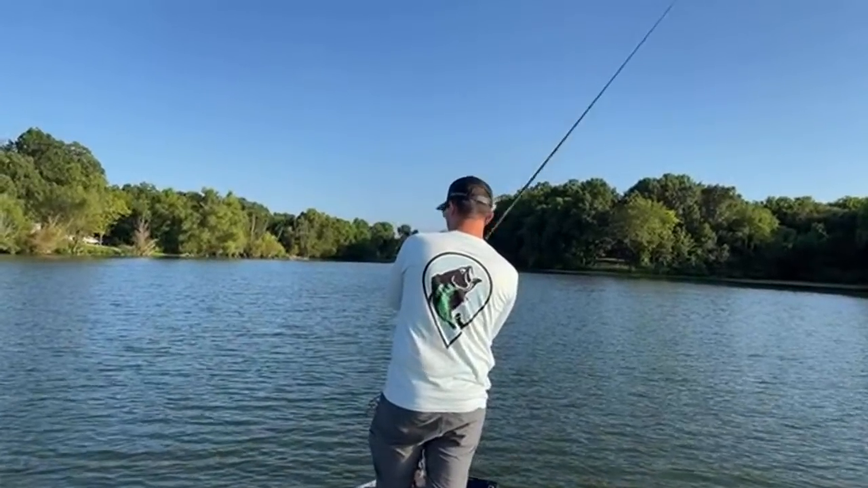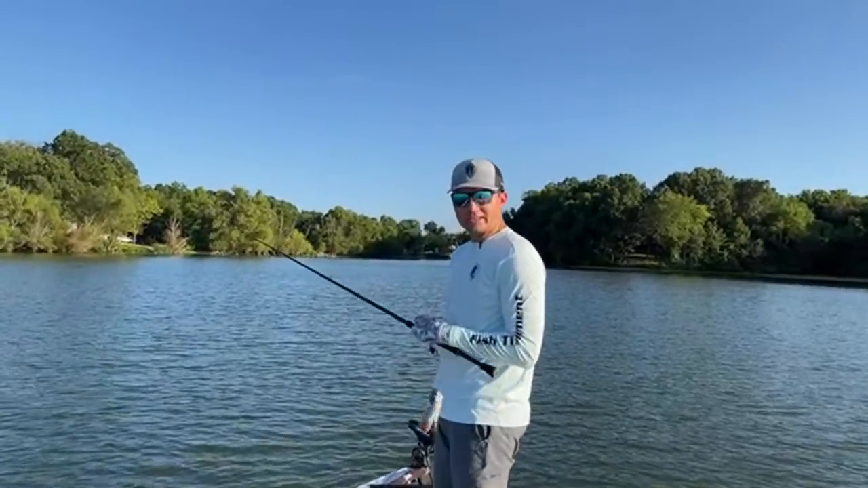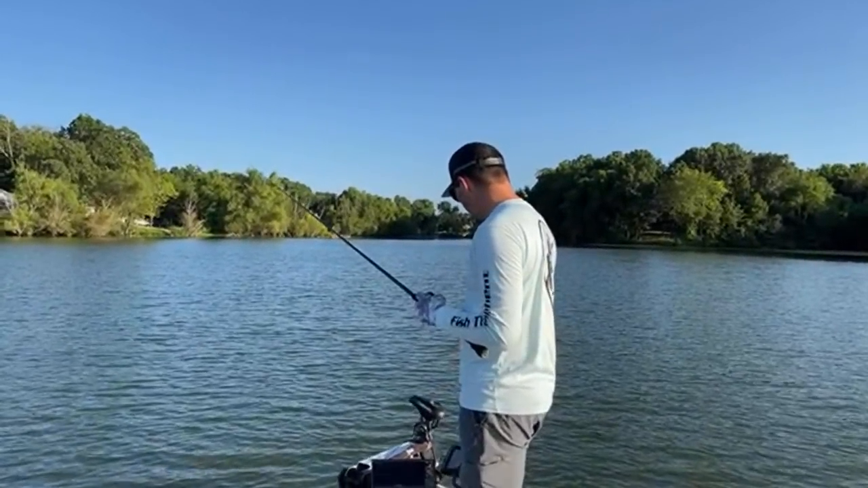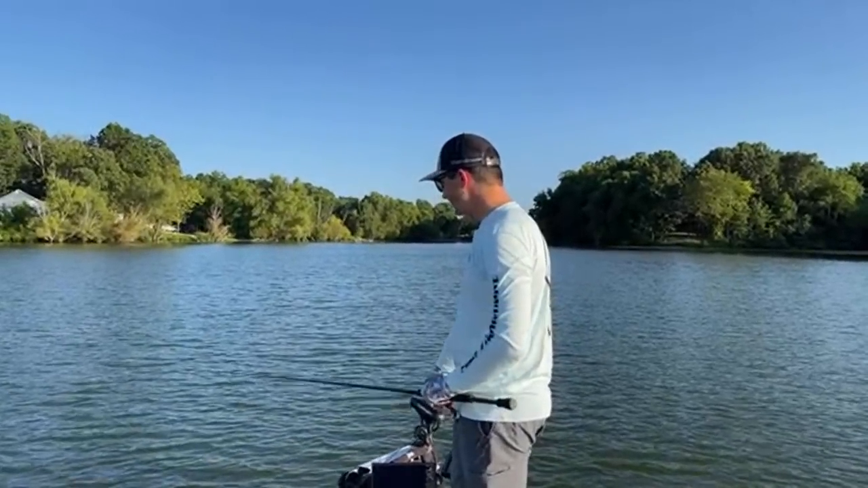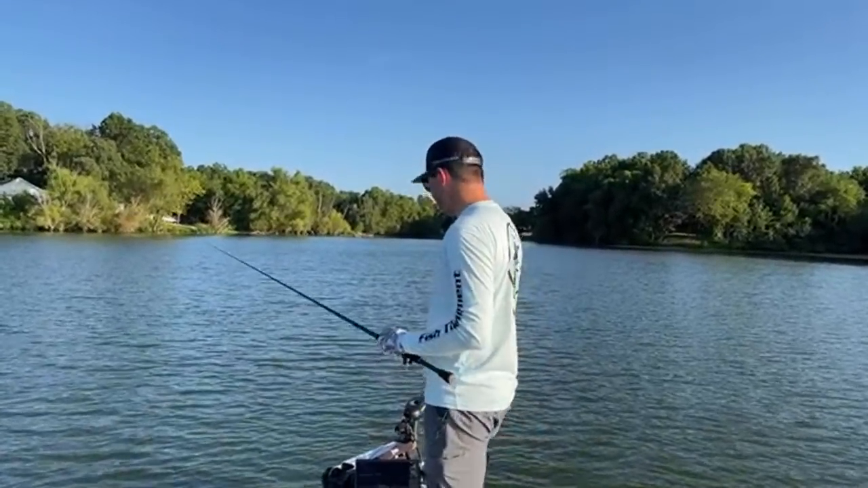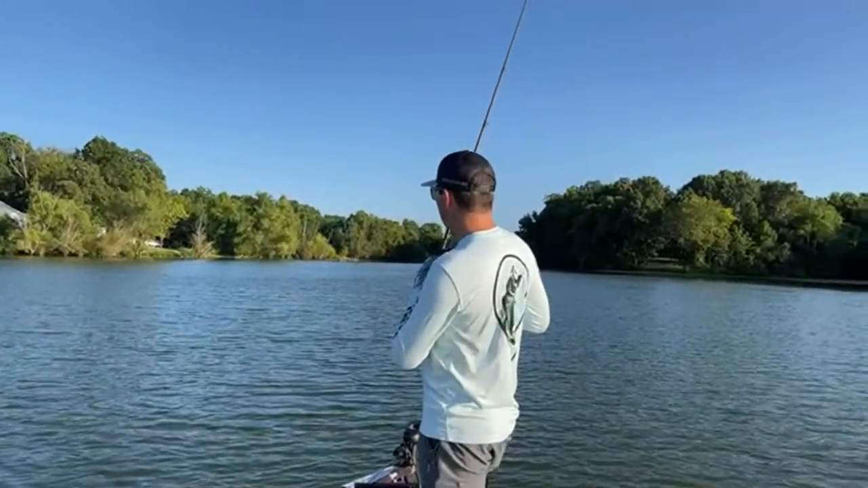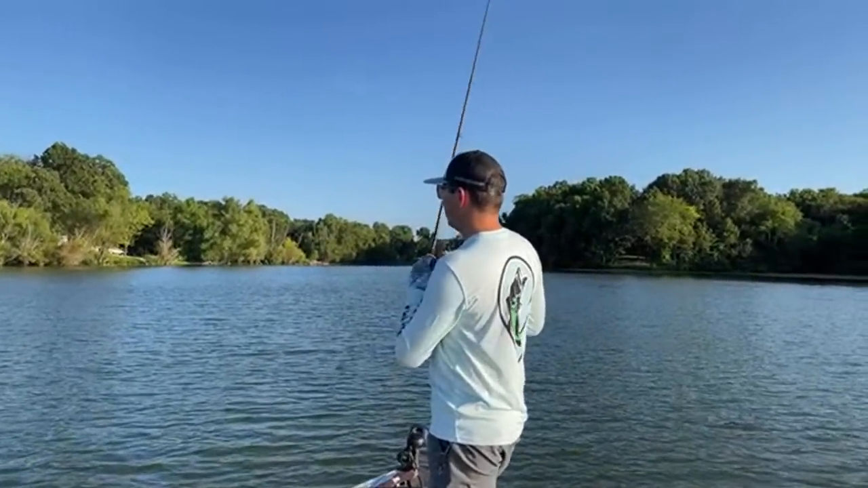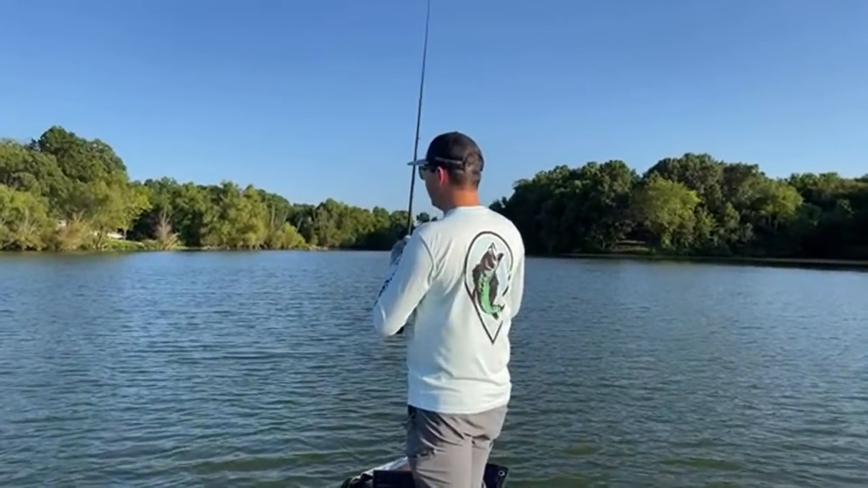There's a couple brush piles to the right and left of me. The one thing I do have, guys, I have my live scope mounted to my trolling motor, and a lot of guys ask how I use the live scope and spot lock at the same time. Basically, I just take the trolling motor off spot lock, scan to the brush or whatever I'm trying to fish, then take spot lock back on. That's pretty much it. I'm in the brush pile right now.